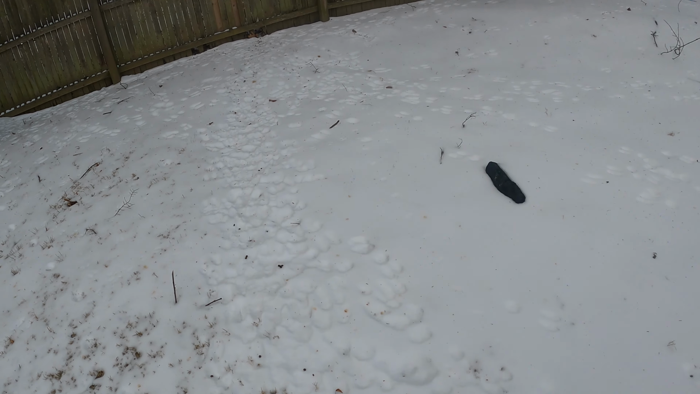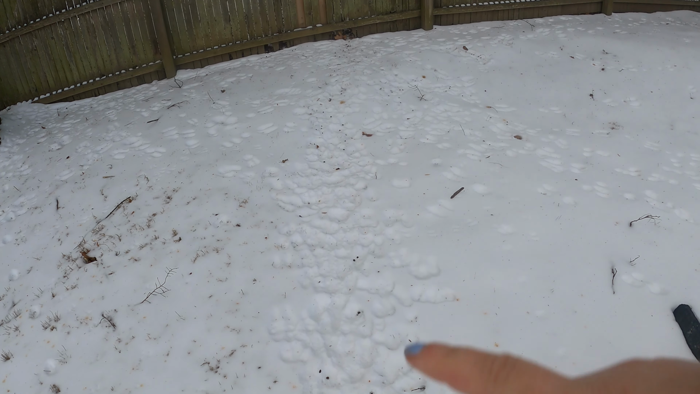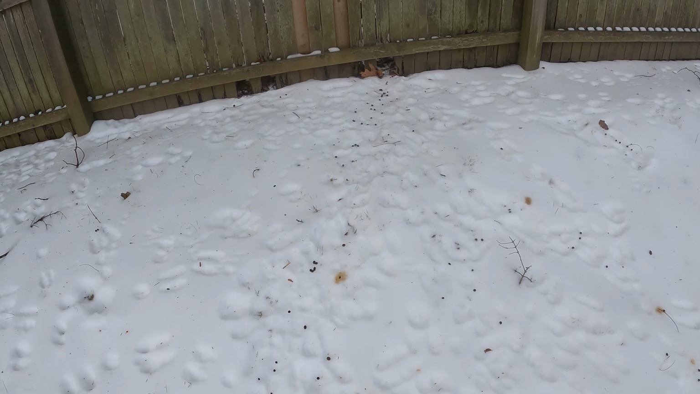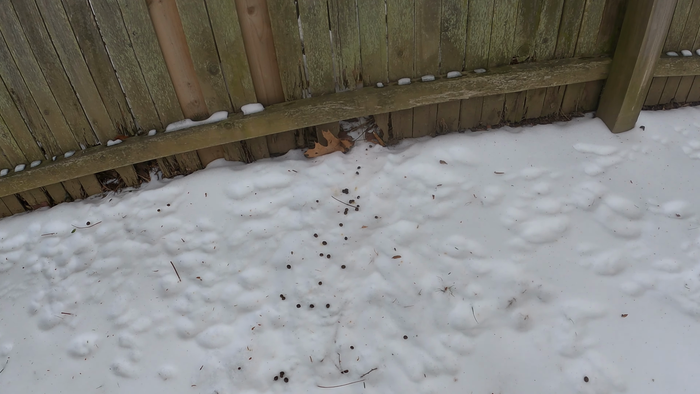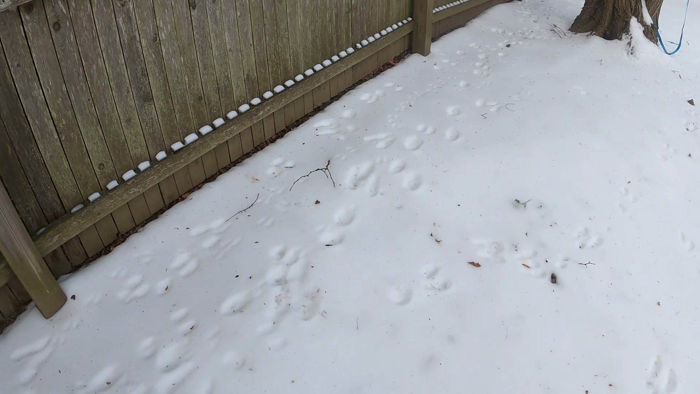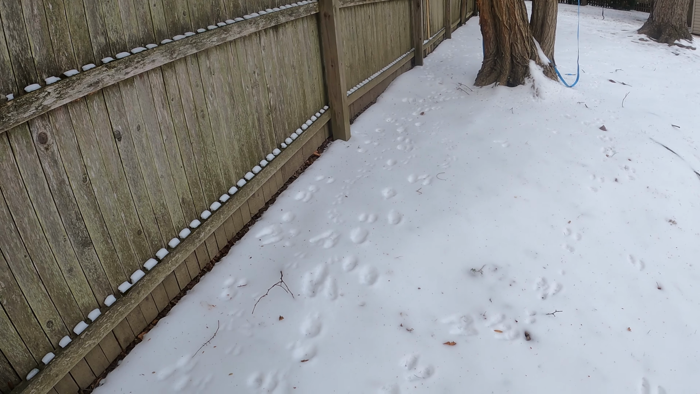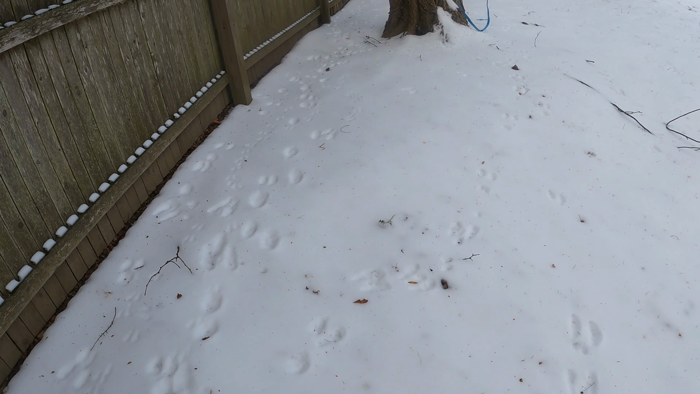Snow is pretty much melting here, but you can see just lots of traffic from little animals here. You can see we've got some rabbits that live in the backyard, and you can see their droppings there as they squeeze through the fence. And then just all kinds of different footprints. So when the snow is here, you really can see what is out here moving about in the yard.